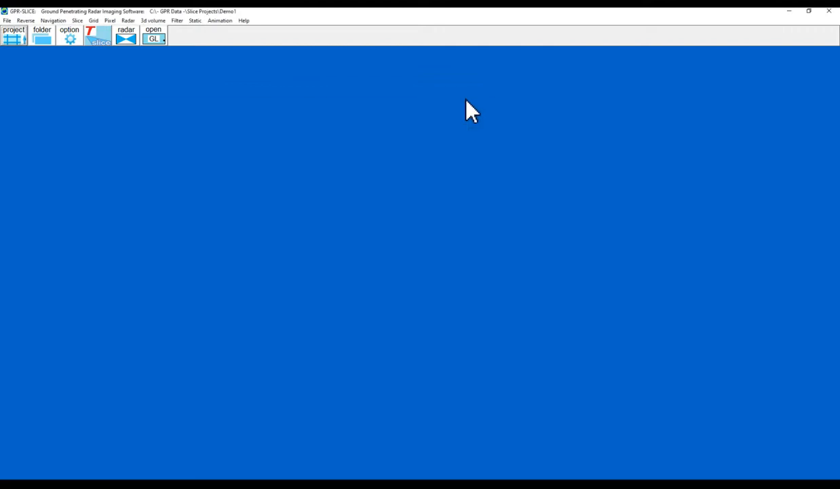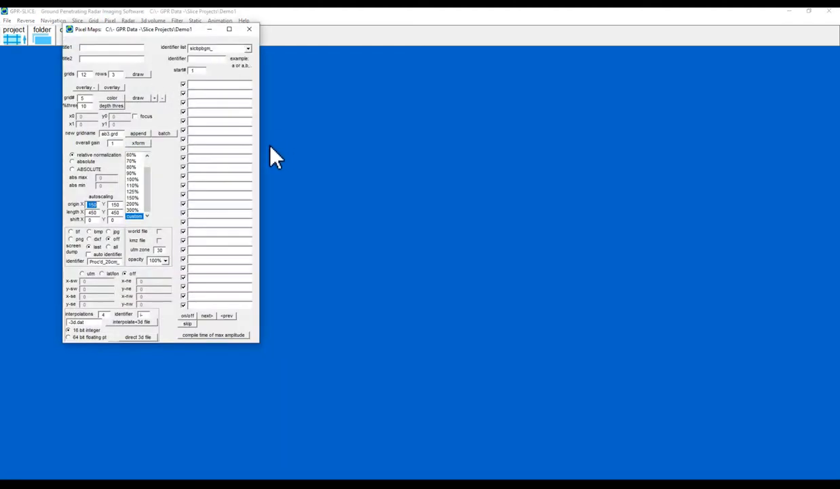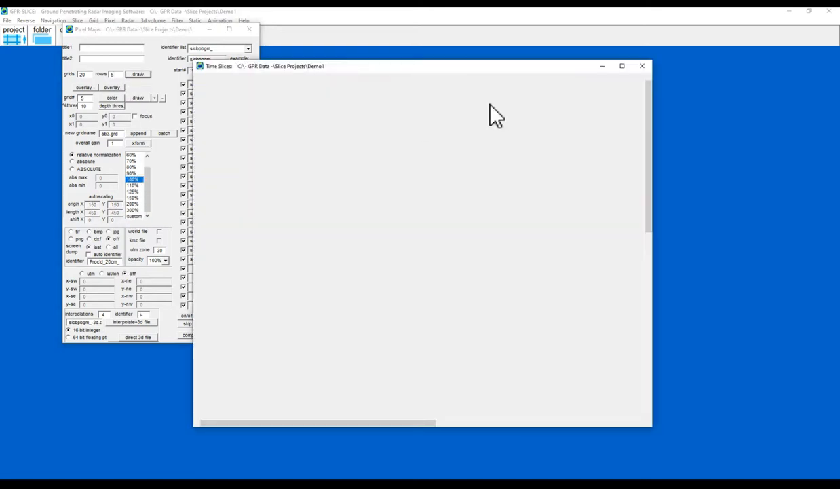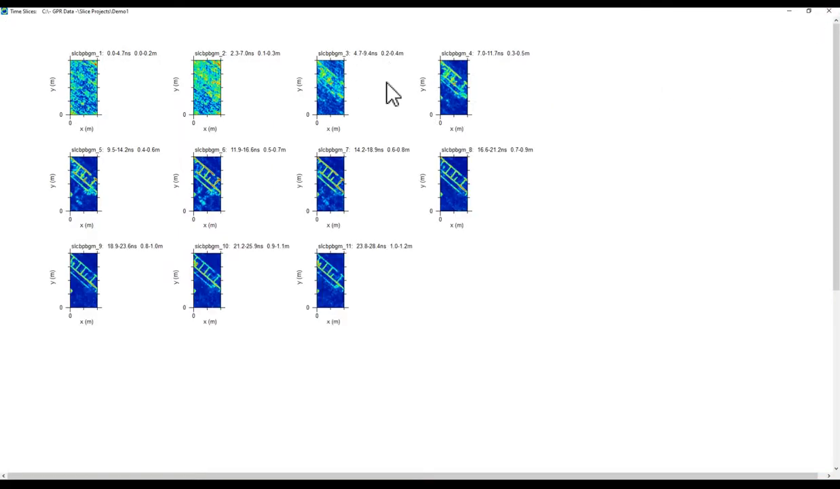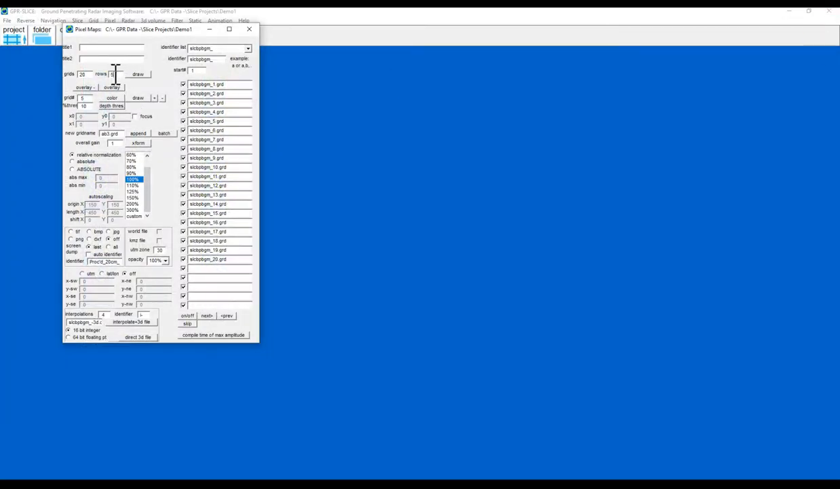Okay, job done. Now go to my pixel 2D time slices. And choose the data set I want to look at. And make 100, draw. Could have done that better. Let's put that into 3 rows.